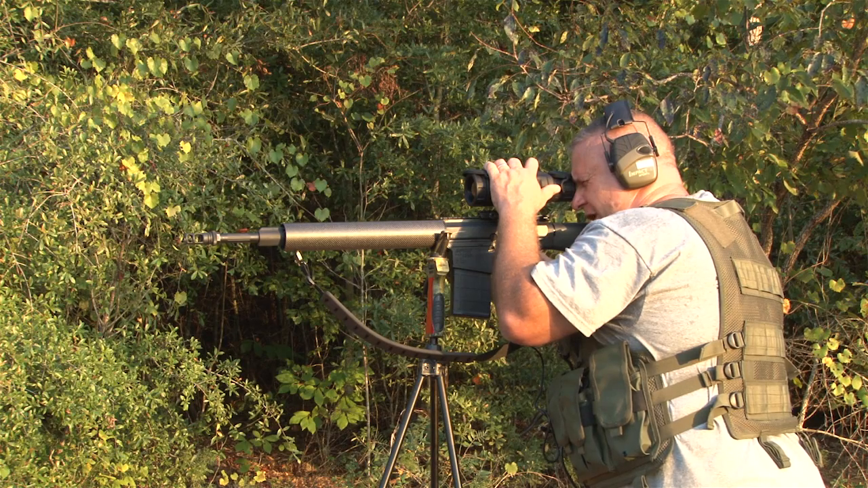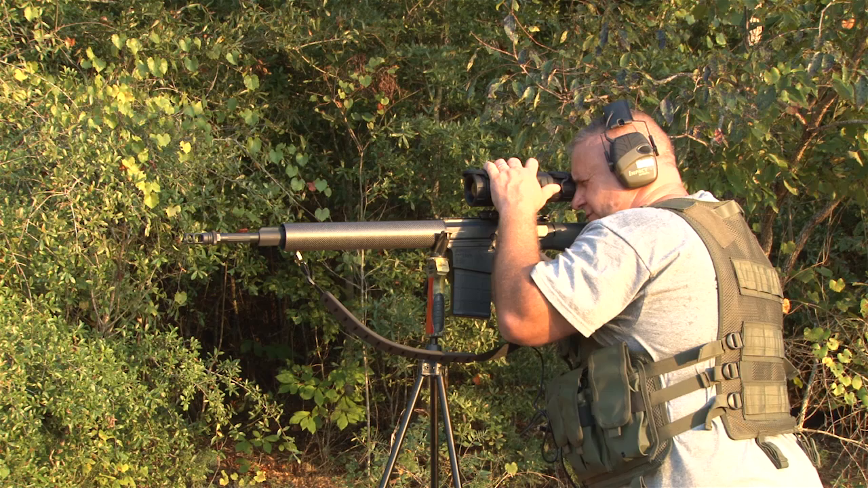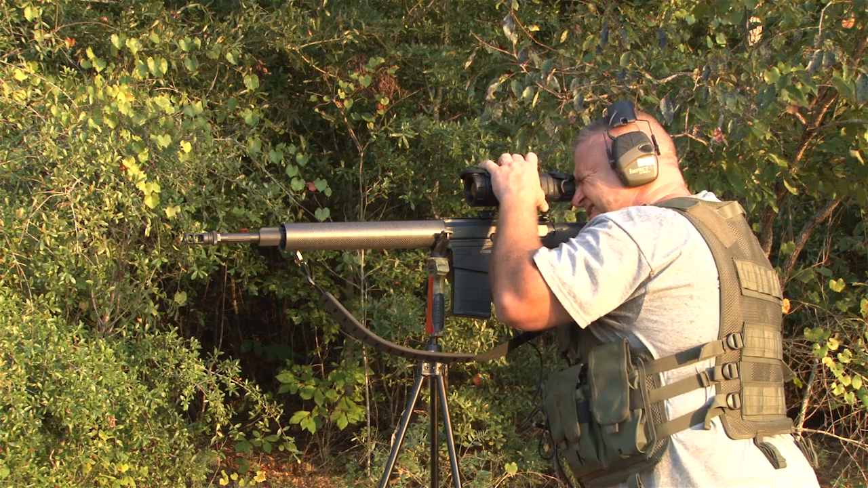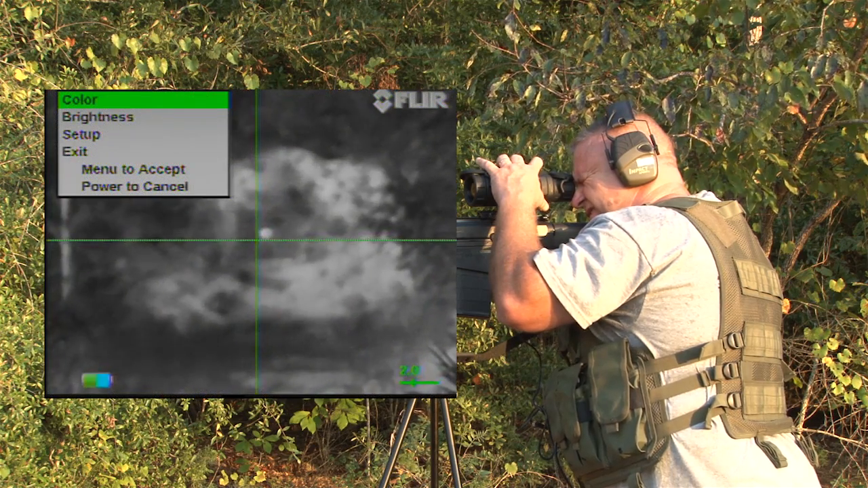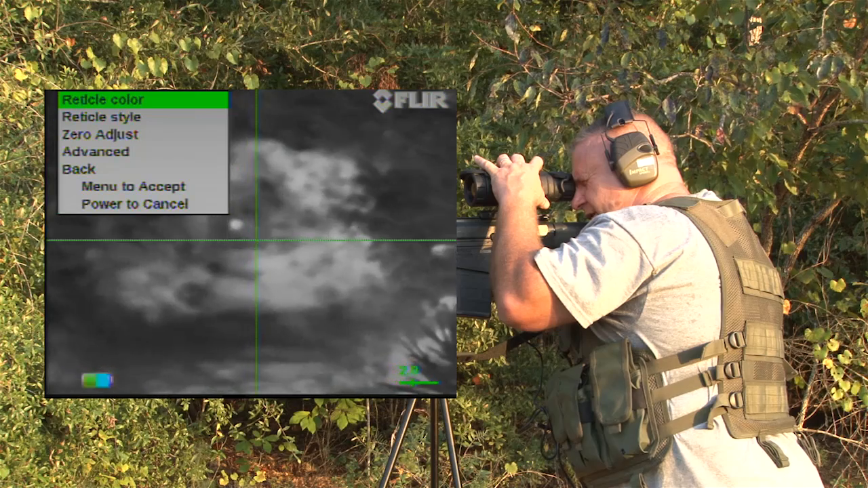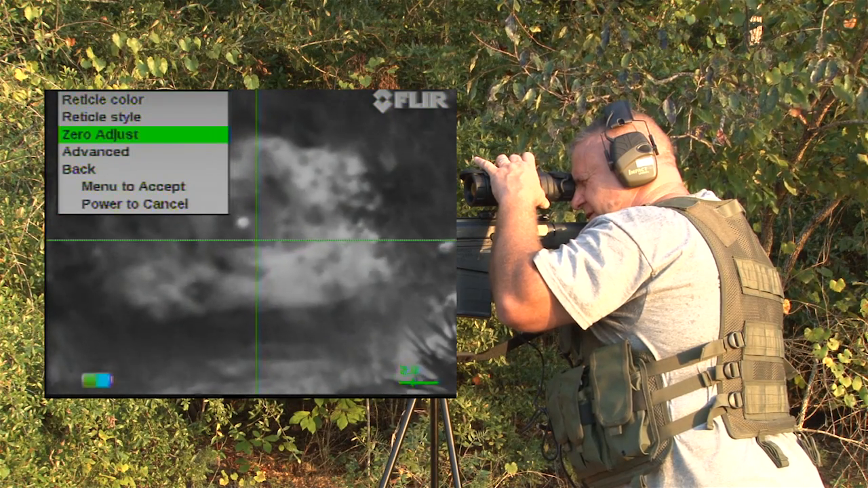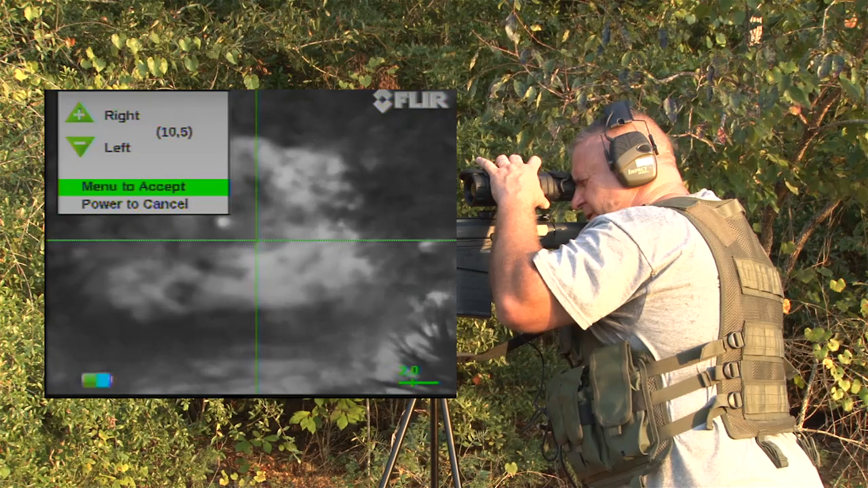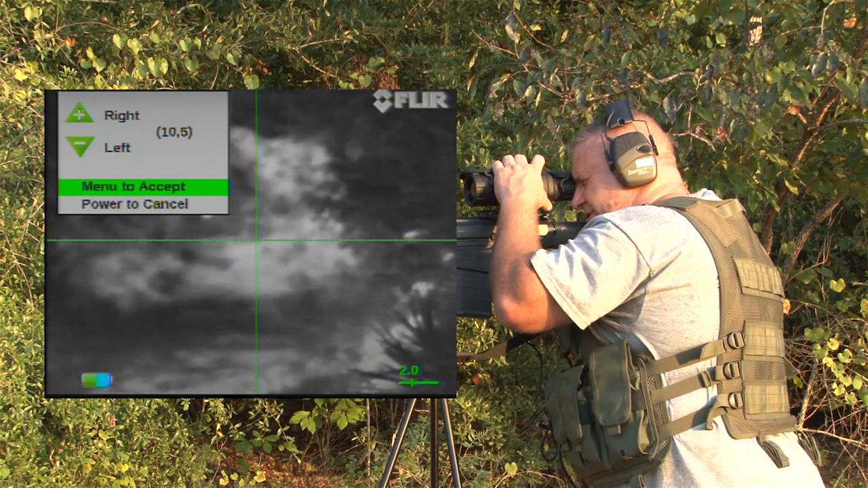Based on that shot placement, we're going to go ahead and go into our menu and make a correction. Tab down to setup, and then tab down to zero adjustment. We're going to make a left correction, a horizontal correction, and we're going to do a left 30.